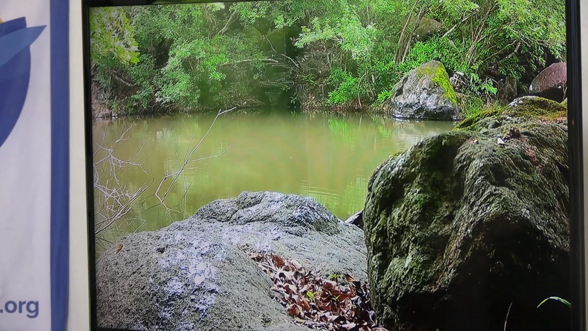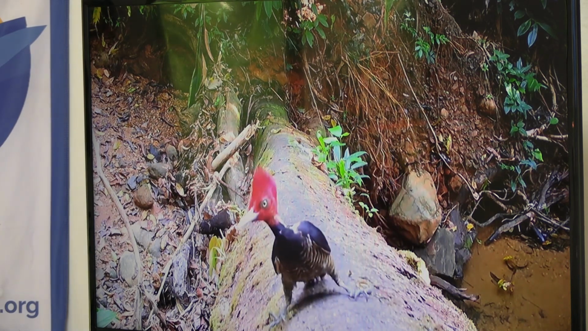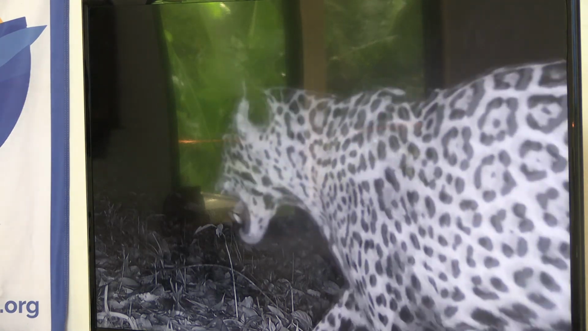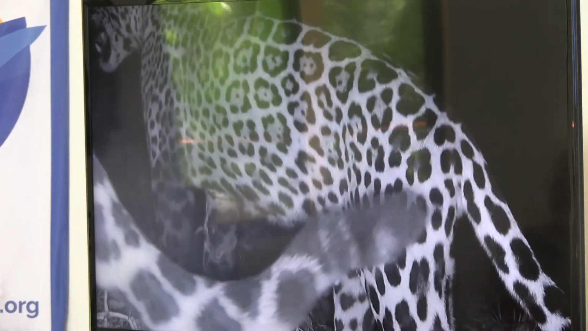I don't get many otter videos. I know you guys have them around here. This is a kinkajou. Pale-billed woodpecker. This is the only time I got two jaguars together. Wow.